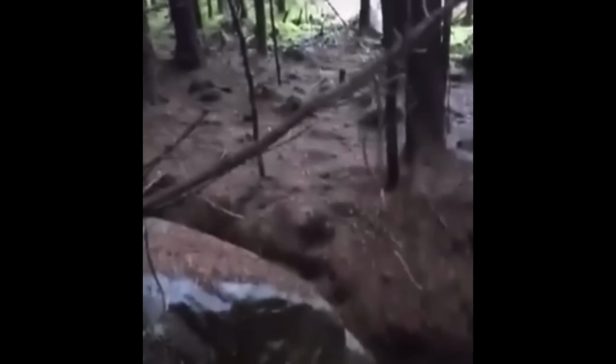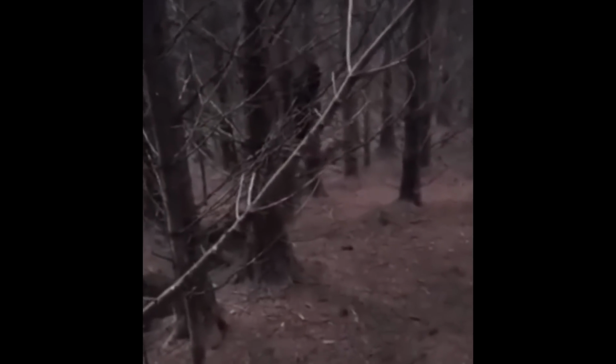A man walking in the woodlands near a riverbank is shocked by a creature spying on him that was hiding behind a tree trunk. He was recording his walk, and after taking a few turns, he stumbles upon a black figure staring at him. At first, he doesn't recognize it due to some branches that were obstructing him, but as he slowly moves away from the branches, we get to see it.